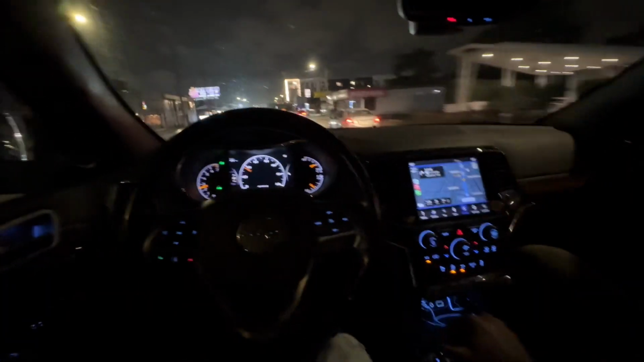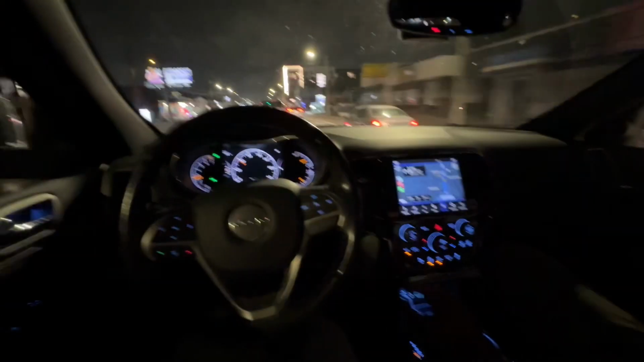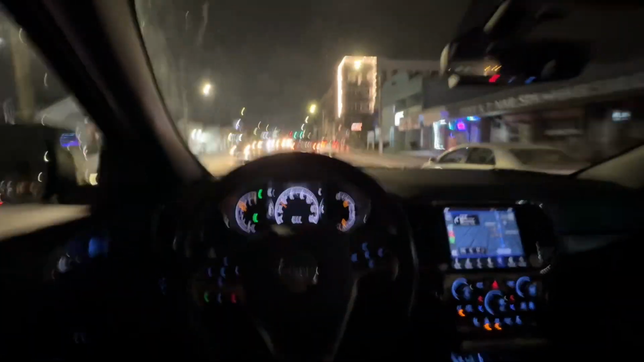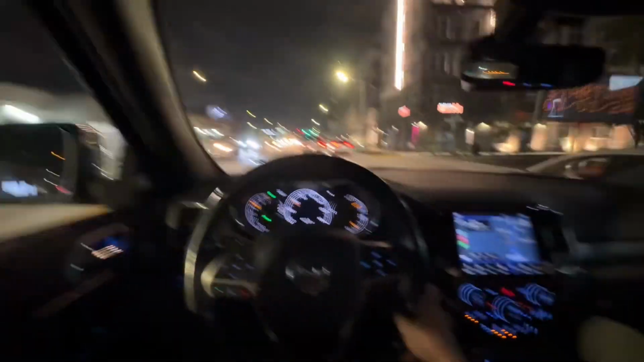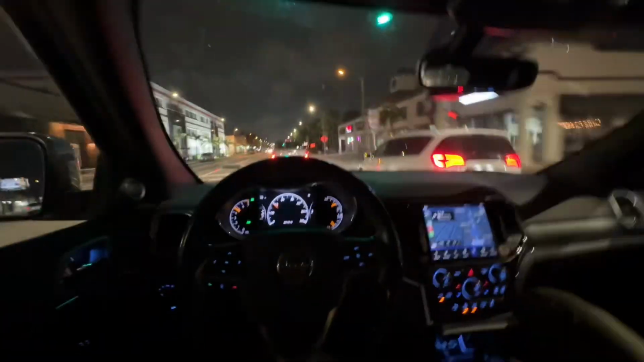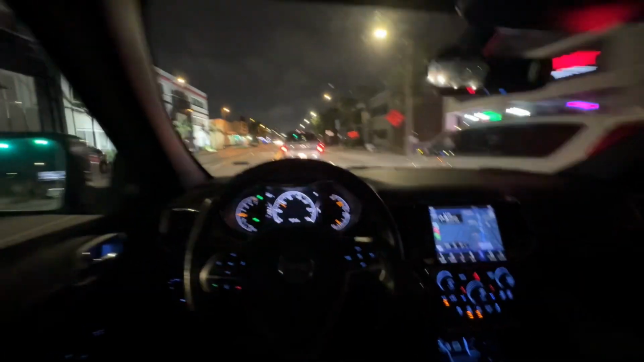Put that bit in manual mode. Downshift. Get them RPMs up. You know what I'm saying? Try to get back.